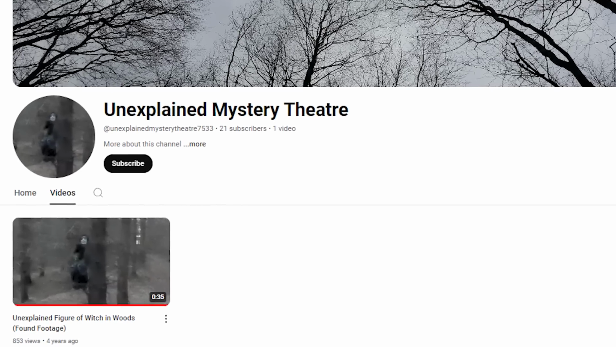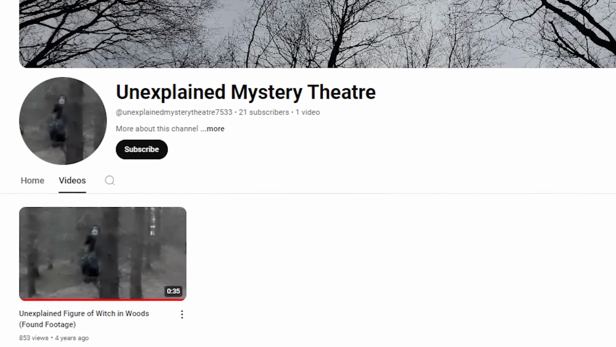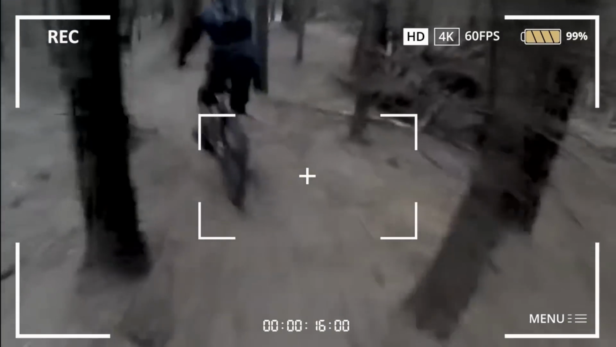On October 14, 2019, Unexplained Mystery Theater shared the eerie footage found on a GoPro camera in the woods. The video shows two friends cycling through the snowy forest when one suddenly slams on the brakes, reacting to something sinister. As he turns, a ghostly figure comes into view, its face featureless and gray, dressed in dark robes. The figure lets out a blood-curdling scream, sending the bikers pedaling for their lives.